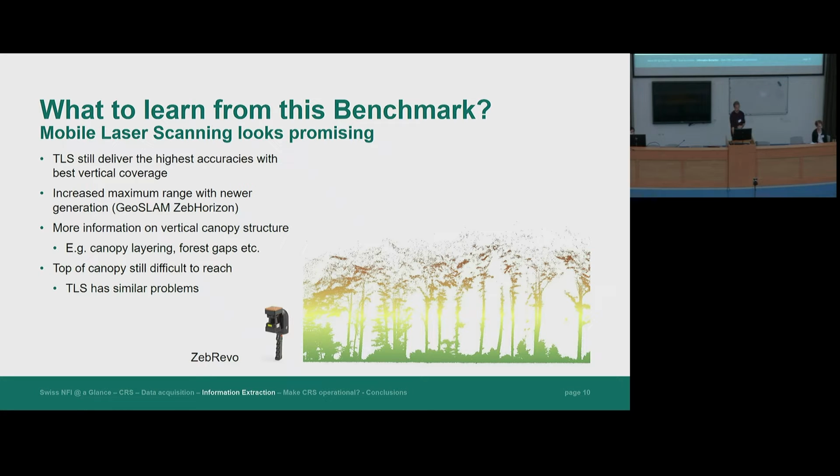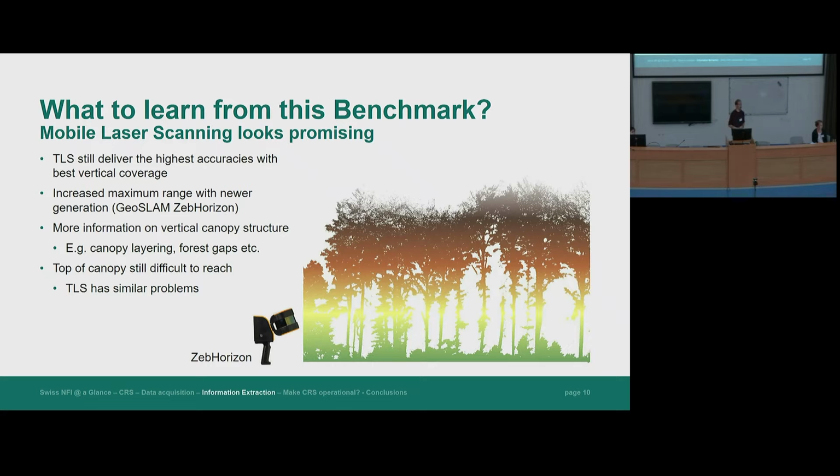However, this became better with the newer version of the GeoSLAM handheld scanners. With the ZEB Horizon here, we can now really get full coverage nearly up to the uppermost part of the canopy, also when the leaves are already out. This acquisition here was performed at the beginning of June of this year. But the problem with occlusion in the upper part of the canopy is also a problem that we still encounter with TLS, so it's not only a mobile laser scanner problem.